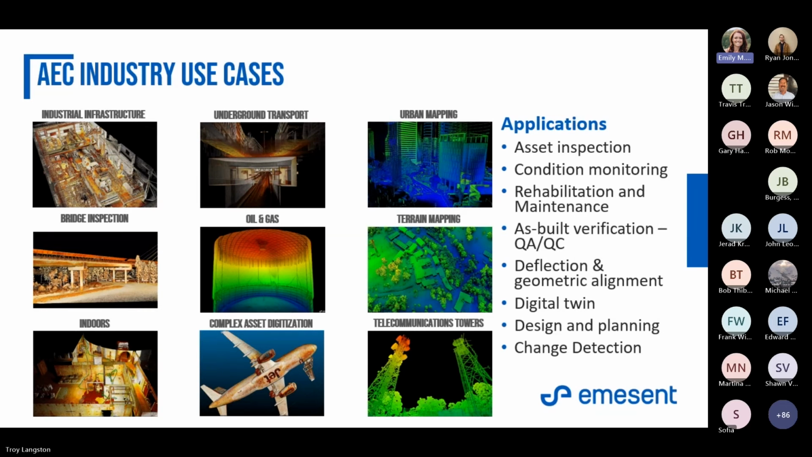With the STX, because it has a triple return, it's much better for terrain mapping. The returns actually get through the canopy very nicely. So you're going to get to the ground with some of those lasers. And as long as you have a good ratio of lasers hitting the ground, you'll be able to remove that canopy in third-party software and get a good topo. Telecommunication towers, anything that is hard to scan, and then anything indoors is going to be ideal for us.